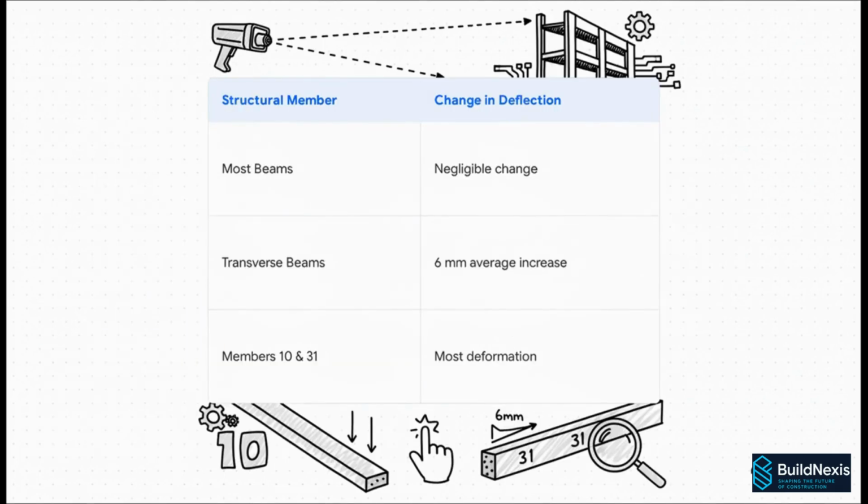And this right here is where you see the system's true power. It doesn't just give you some overall health score. No, it pinpoints exactly where the problems are. So while most of the beams were fine, the system flagged that a group of transverse beams had sagged an average of 6 millimeters. And it even identified the two specific beams, number 10 and number 31, that had warped the most. This is the exact kind of actionable data that inspectors dream of getting.